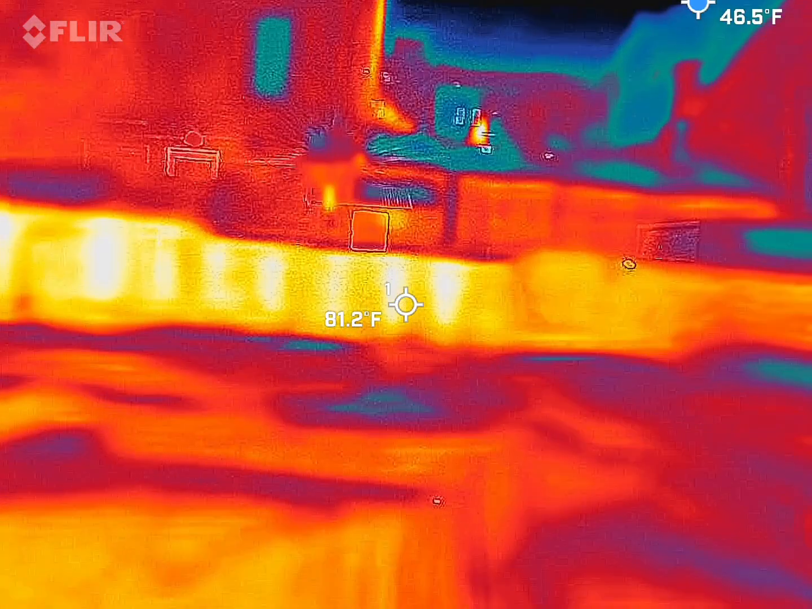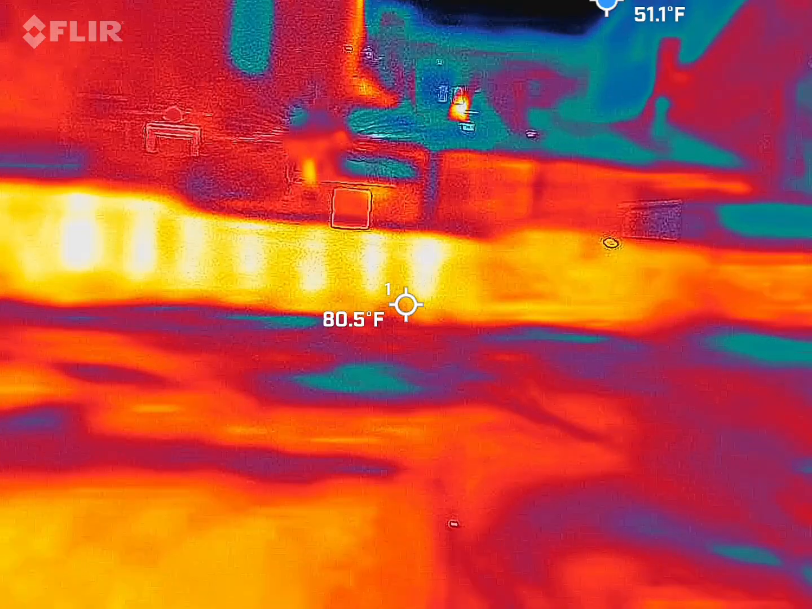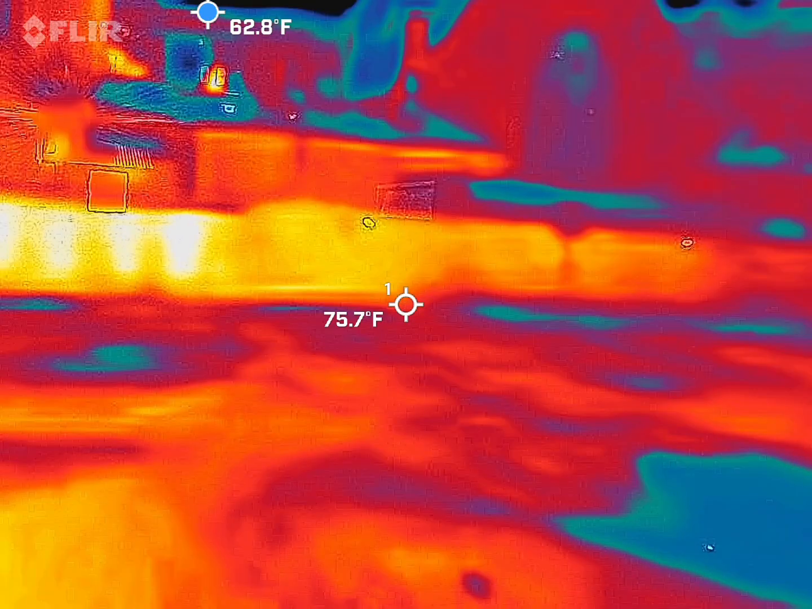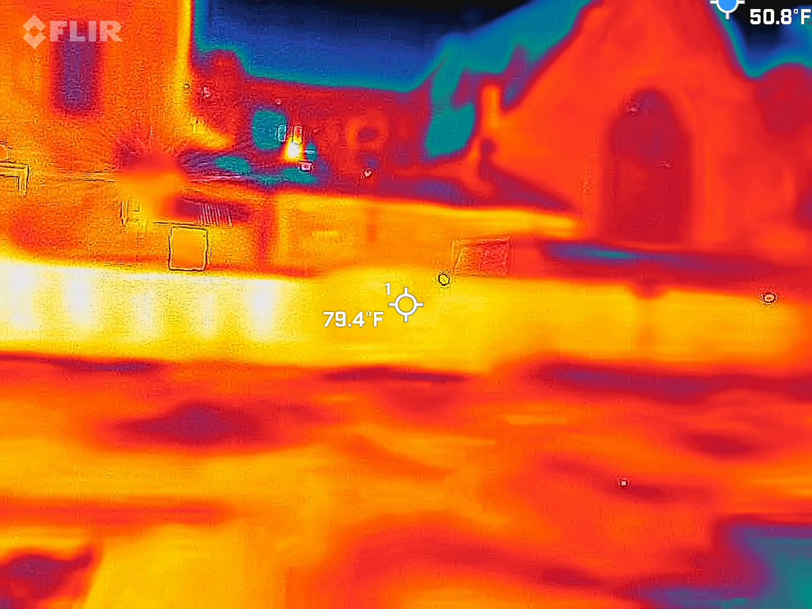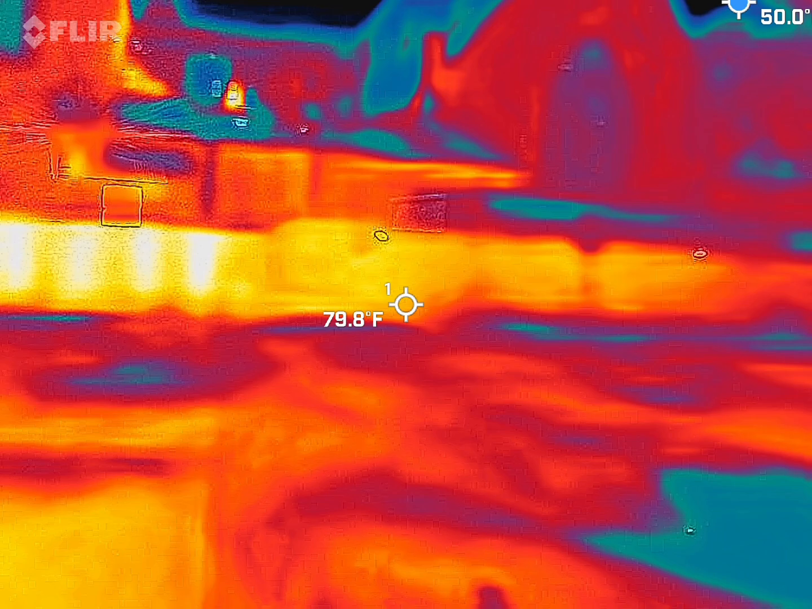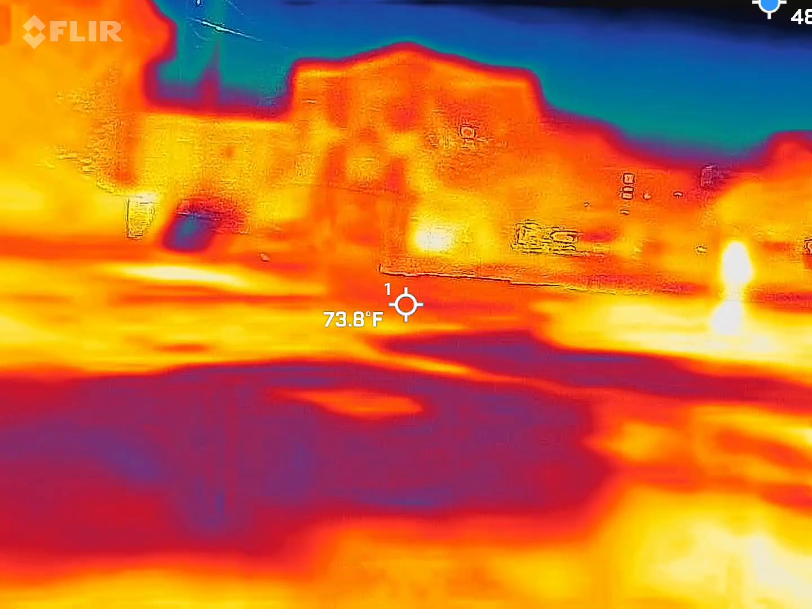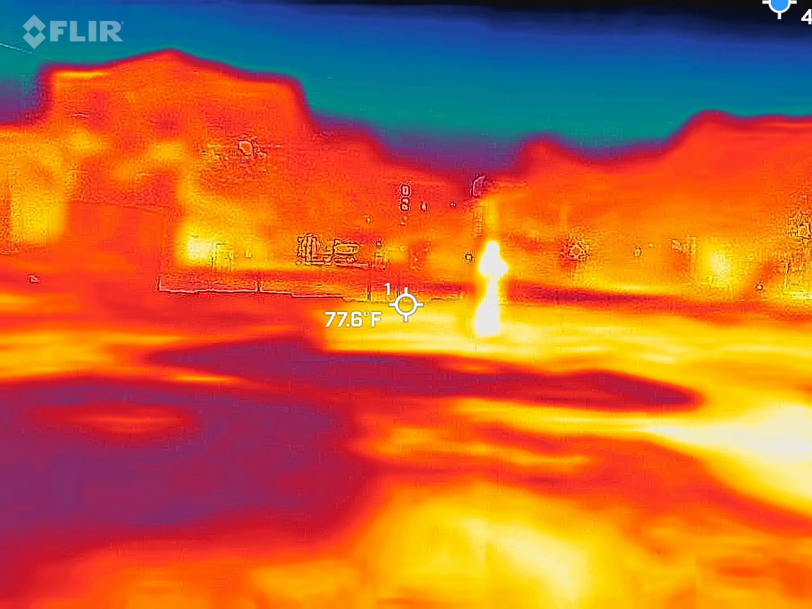What happened to the house? I got danger.